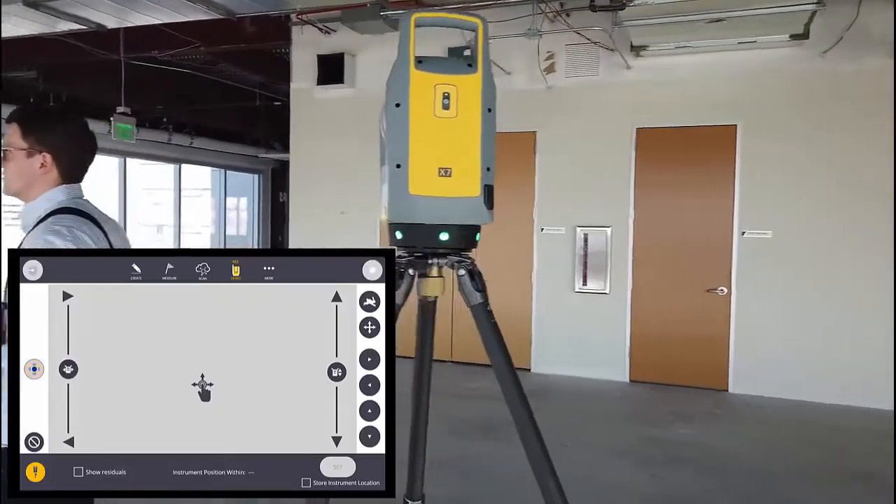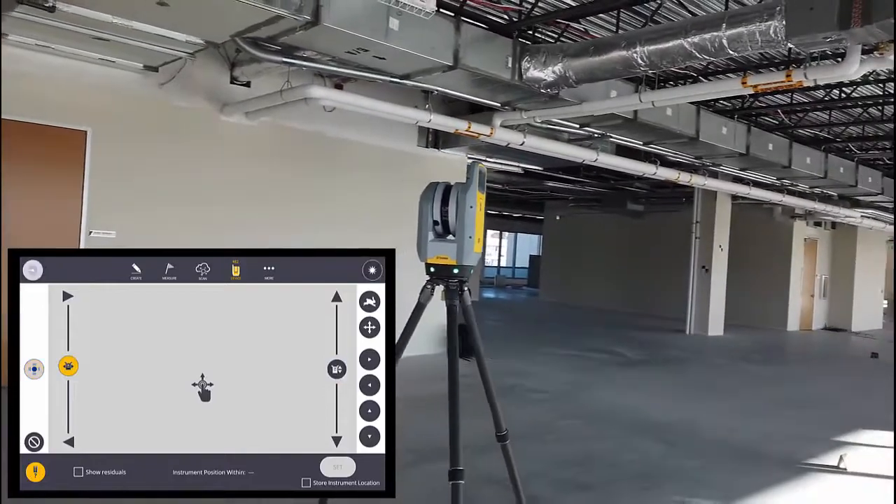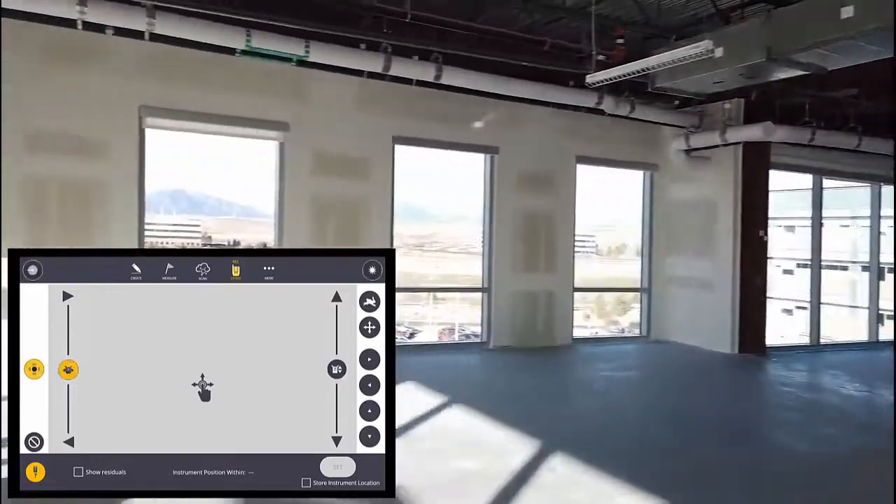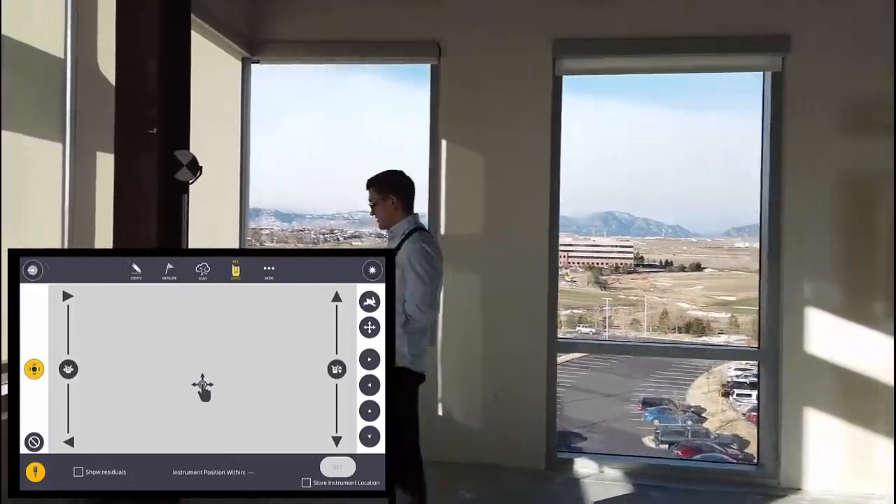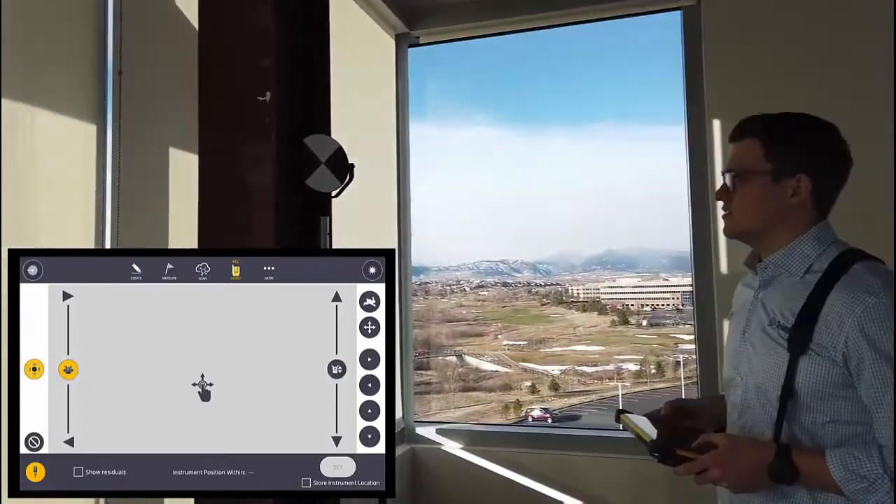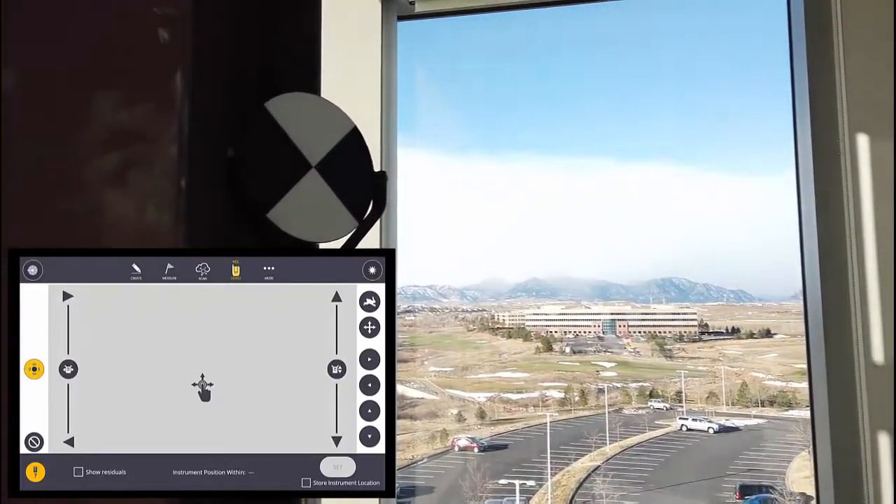And walk a bit closer. So it's important to make sure this measurement is as accurate as it can be, because the rest of the scans that are registered at the station will be to the accuracy of this setup.